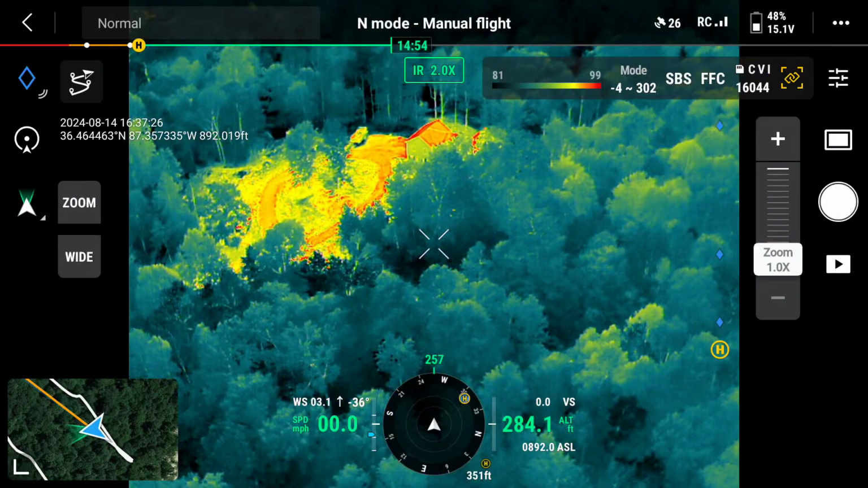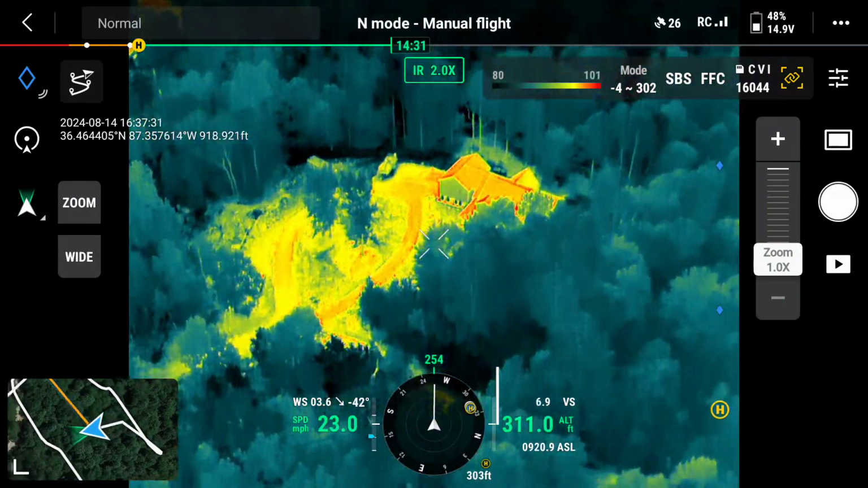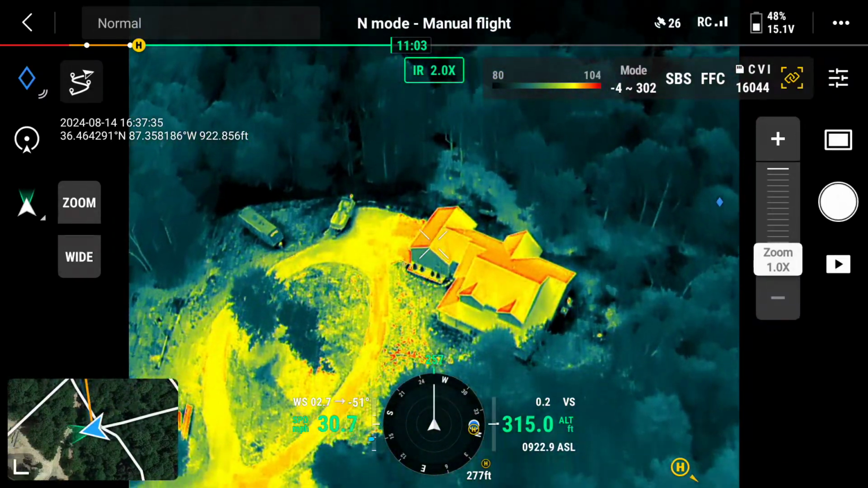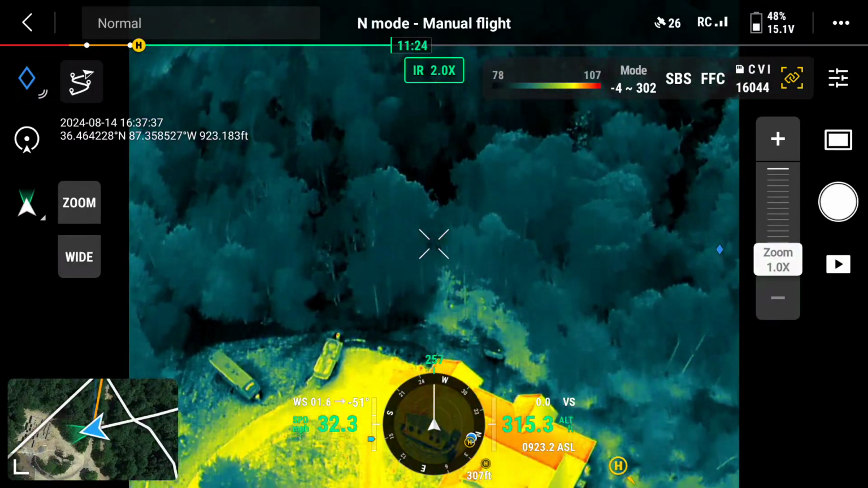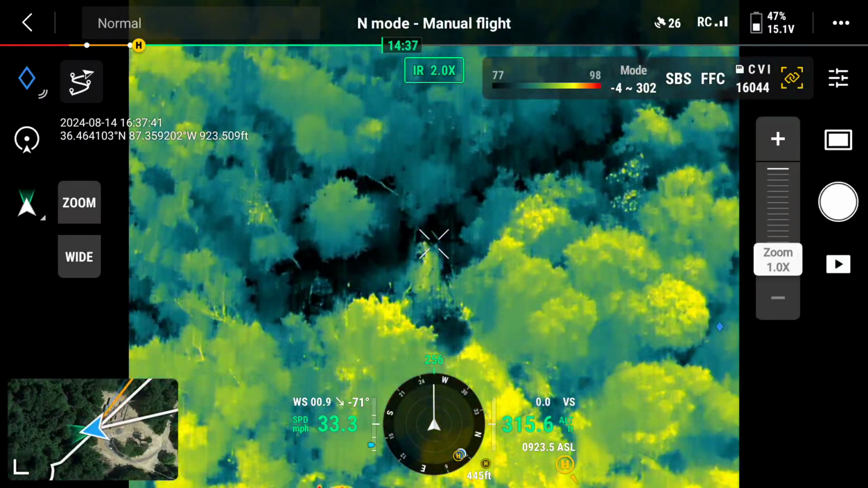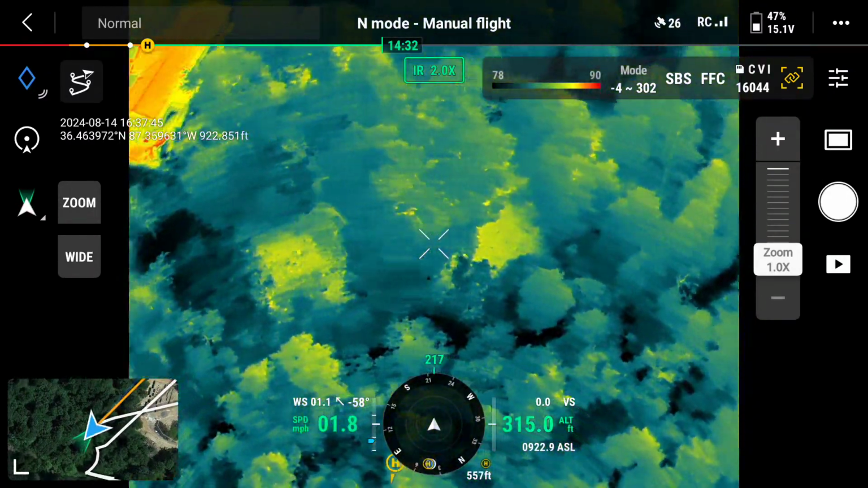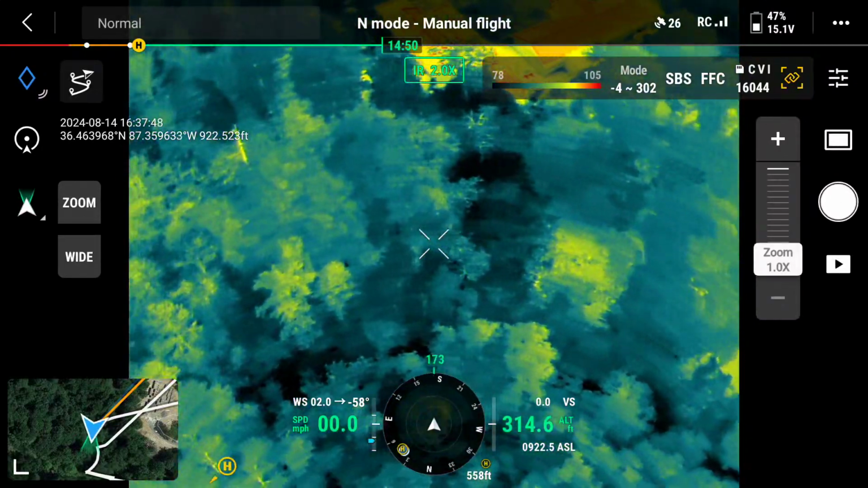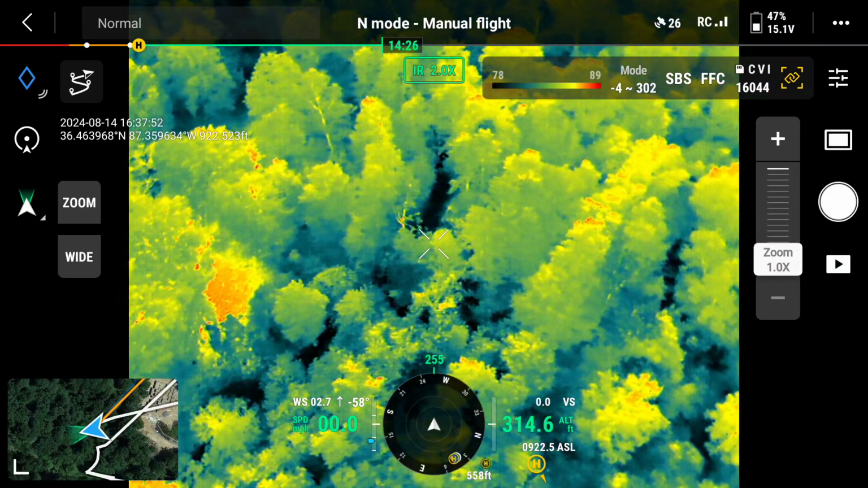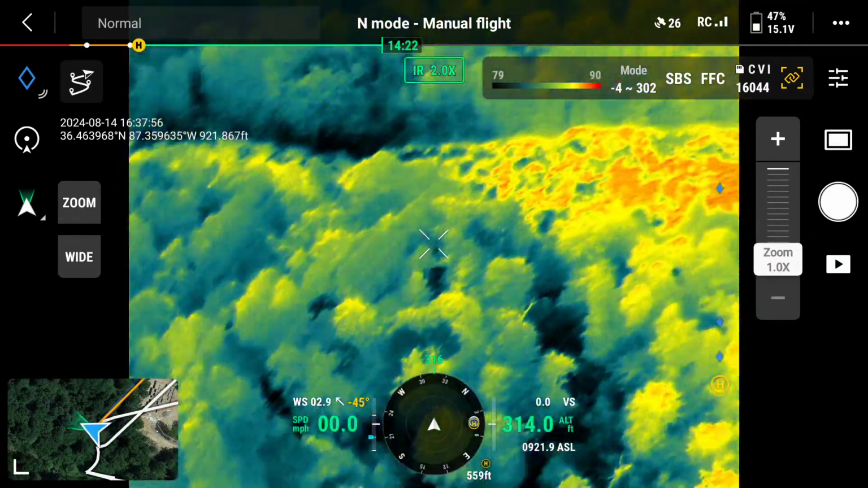Let's see if we can find those deer again. I've done a decent bit of searching for lost pets, and I haven't had any luck with that yet, but I've become really good at finding deer. Yeah, they're up under the canopy.